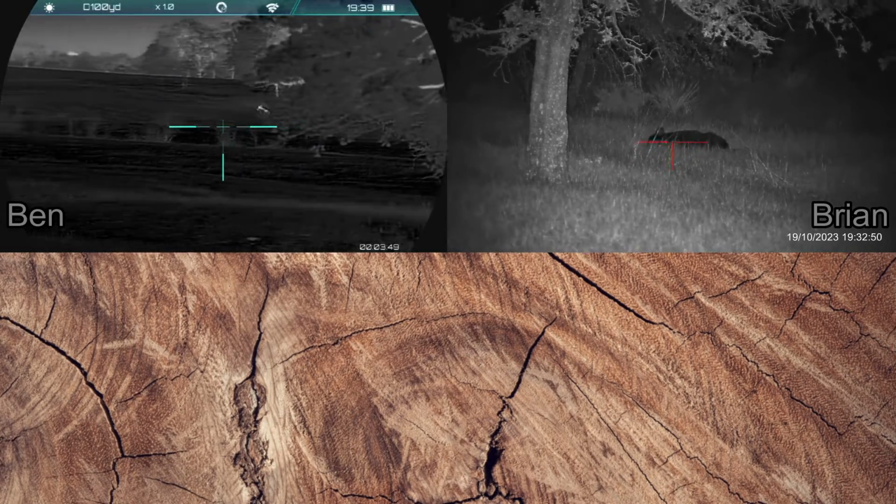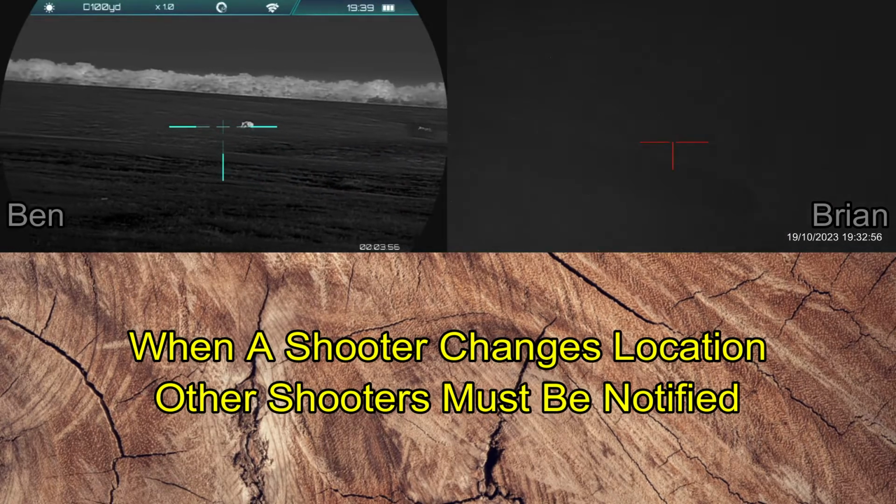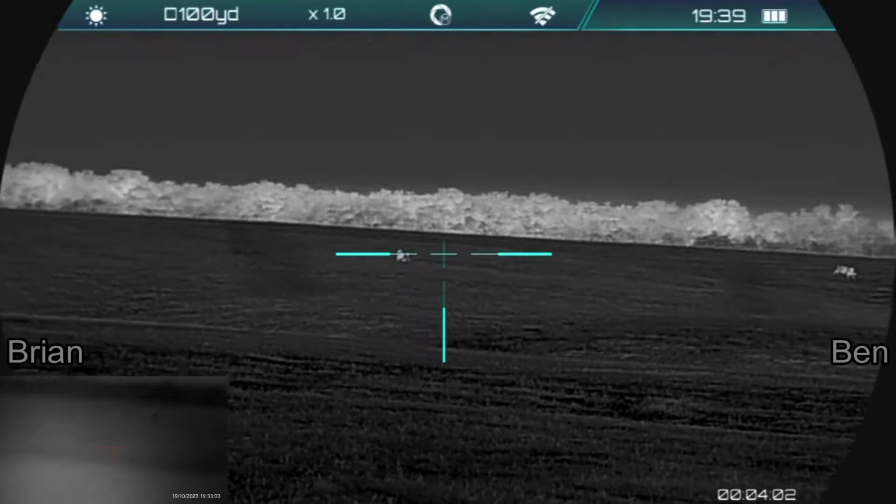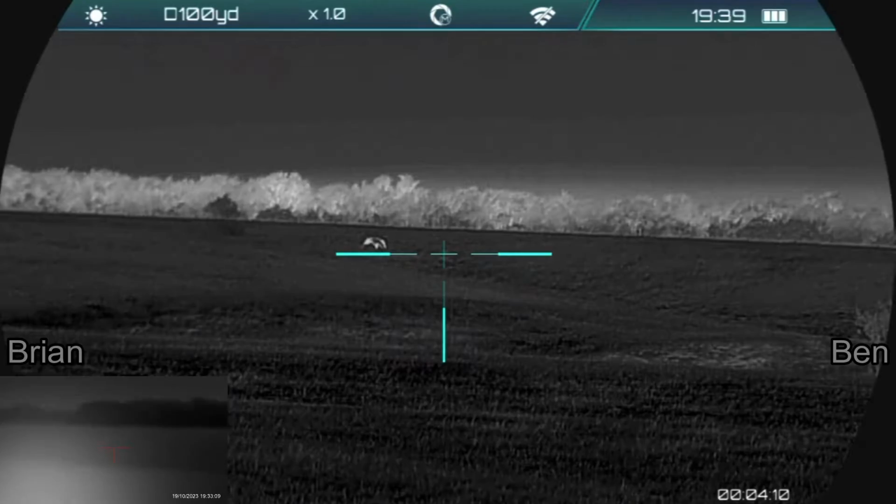So Ben is looking way to the left of where I'm looking, picking up hogs in the open field. Moving behind you to your left. And I announce that I'm moving, and we're going to switch screens here as I'm now on Ben's left. And Ben's doing all the shooting. Way out there at about 260 yards at this point.